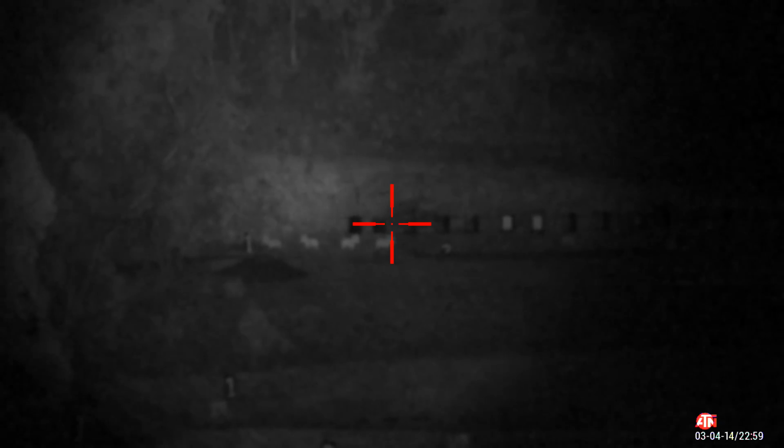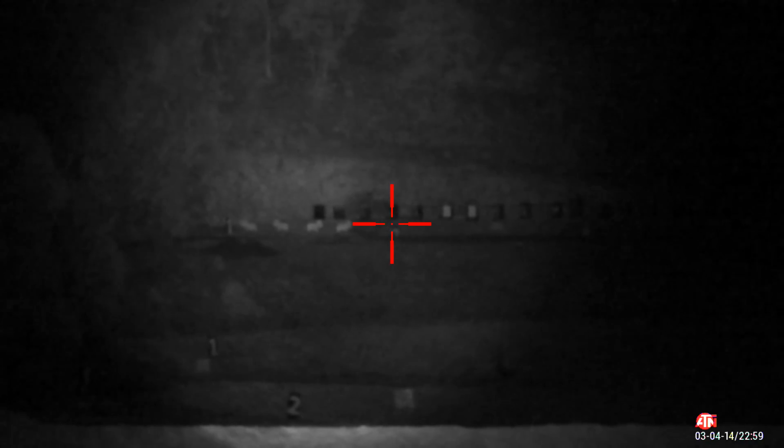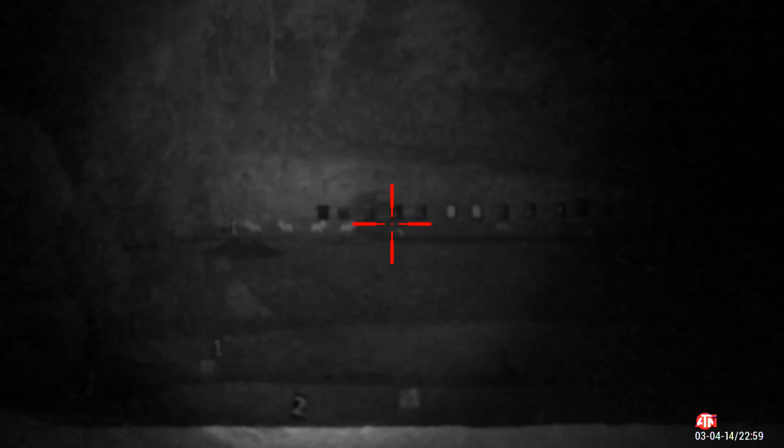Let's see if we can zoom in. Let's see how good that actually works. Ten power, pixelated. 8. Yeah. 5. Bear in mind, the NV, the actual camera and the scope itself, I believe they're still having issues with some things. This is the most, oh here we go, kangaroo.